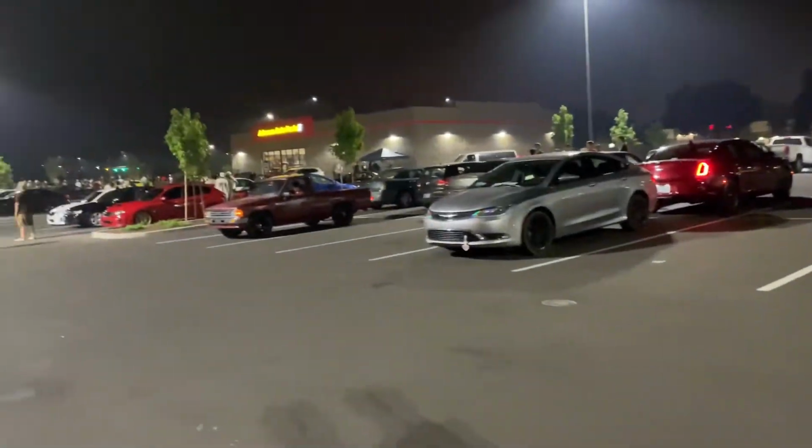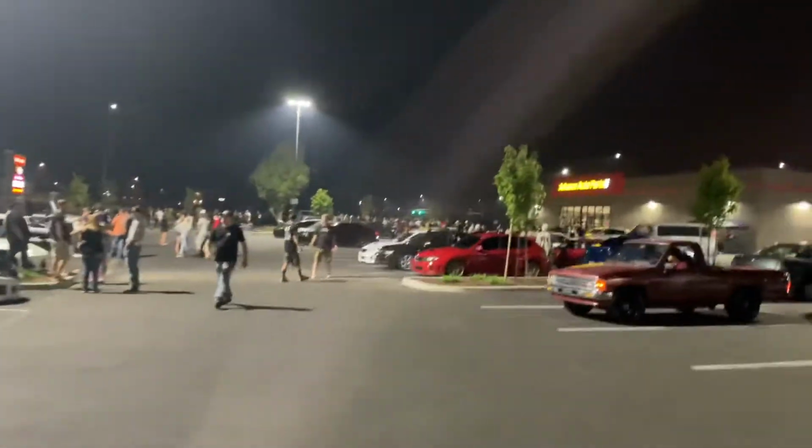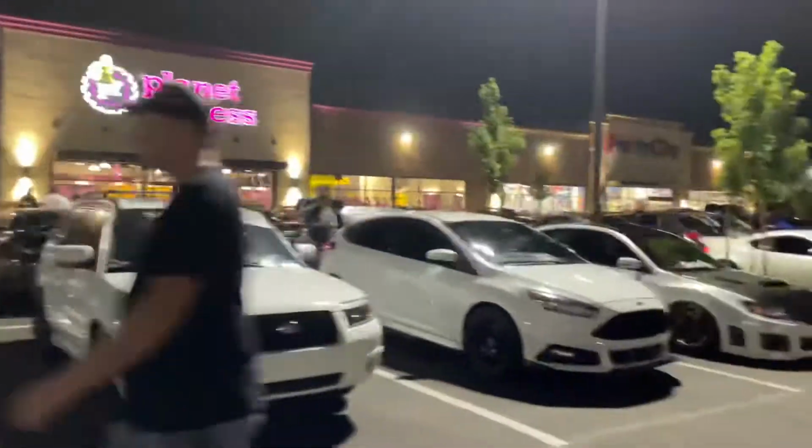Where? Oh yeah. Oh shit. Underglow. Probably should have done this the first time when all the cars were here, but